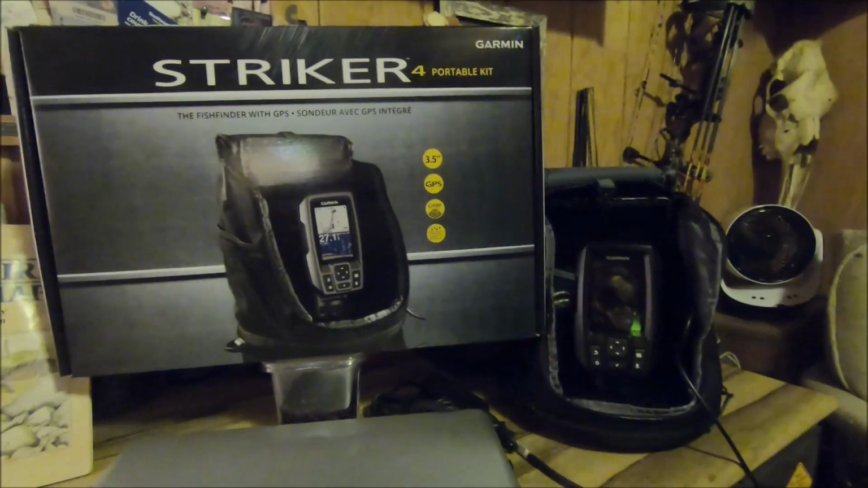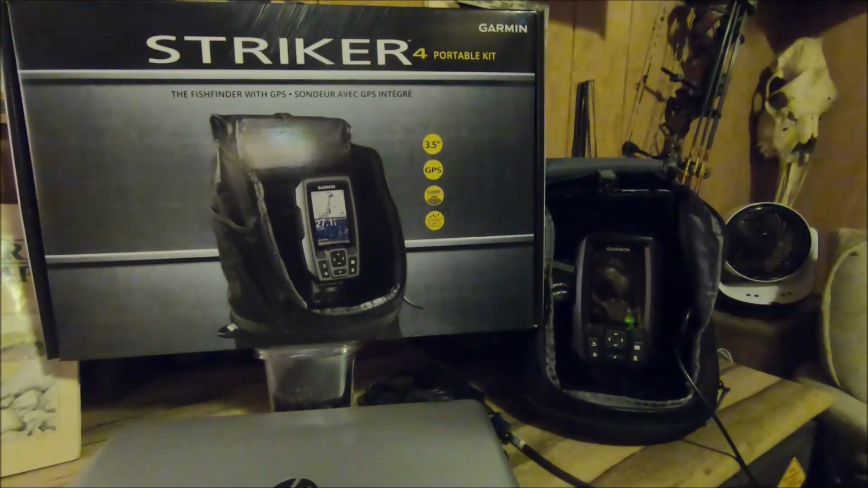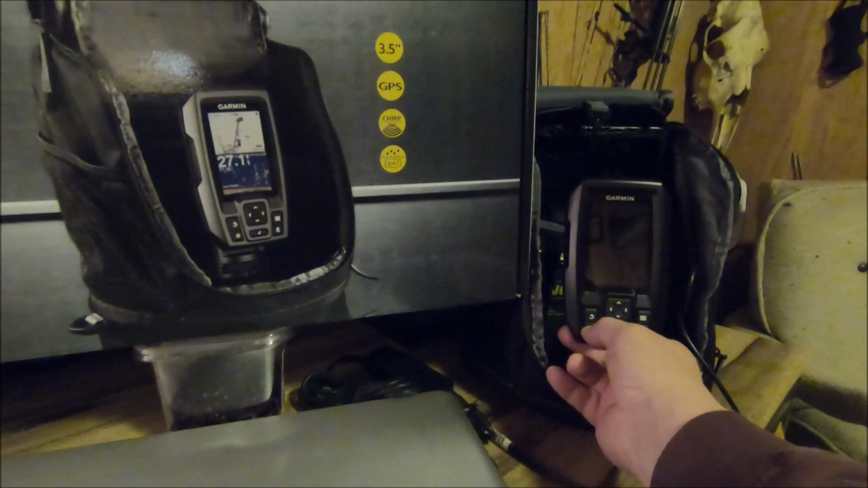Hey everybody. Well, my buddy Mark and I spent about 5 hours on the lake and did not catch a fish. We marked one fish the whole time we were out. But I've got to tell you, I am really impressed with this Garmin Striker fish finder.